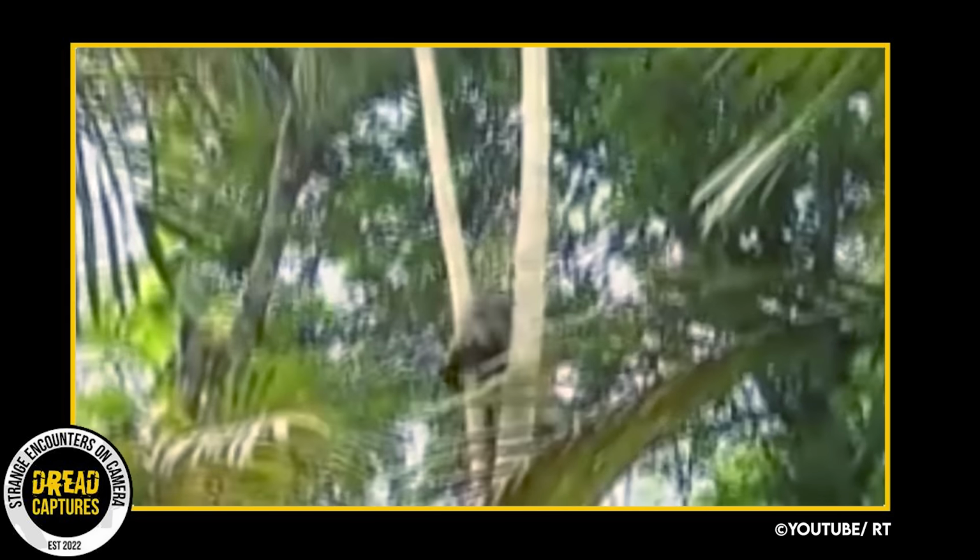Amazingly, the tactic worked, and he was able to reach the sloth and pull him down from the tree.